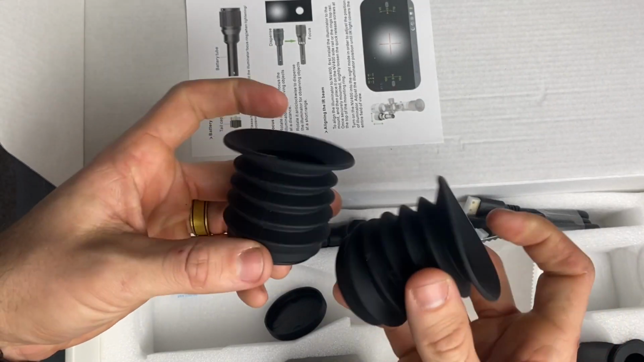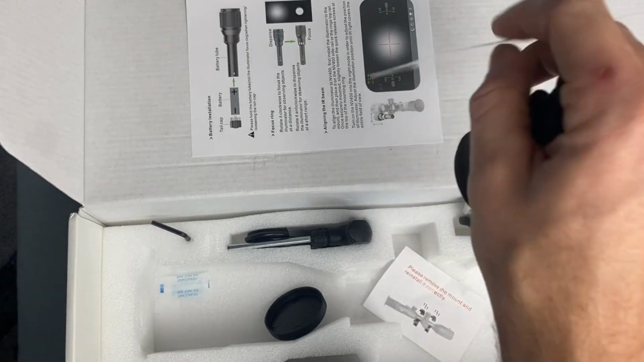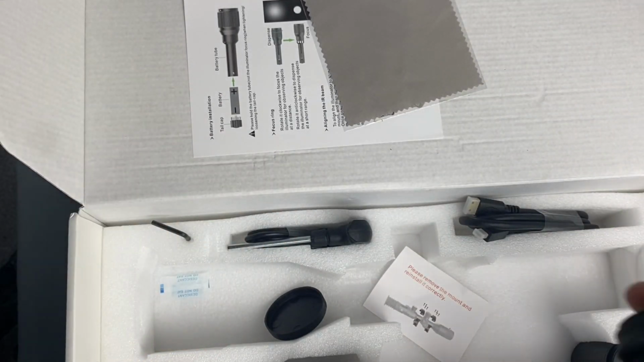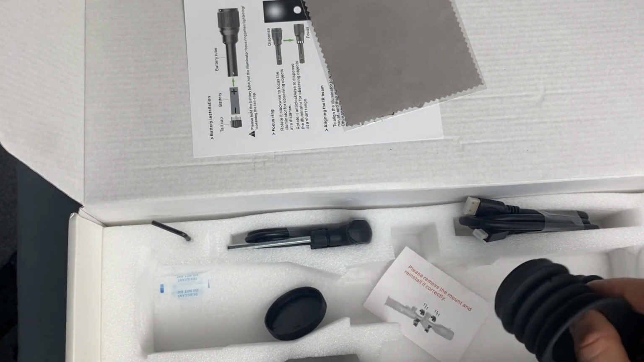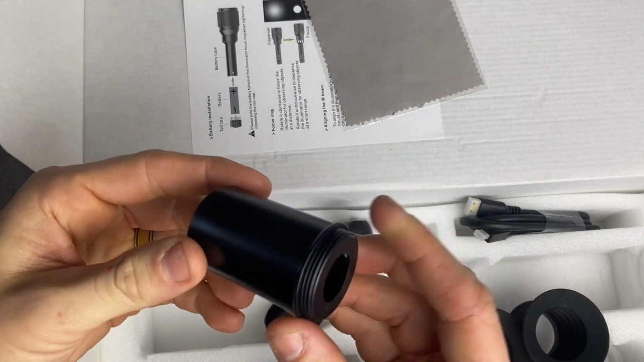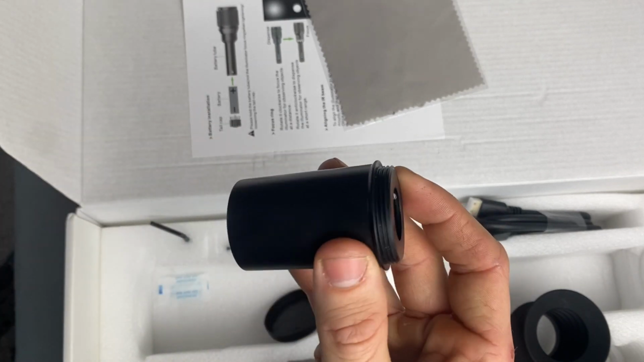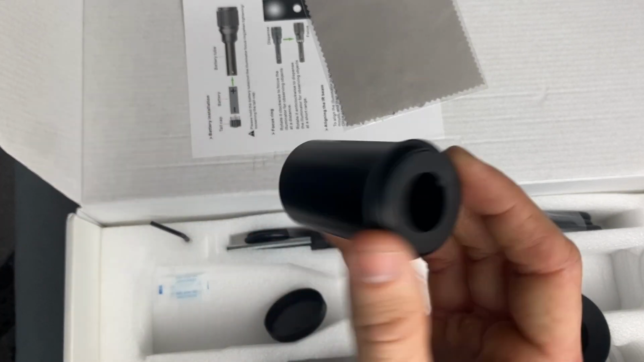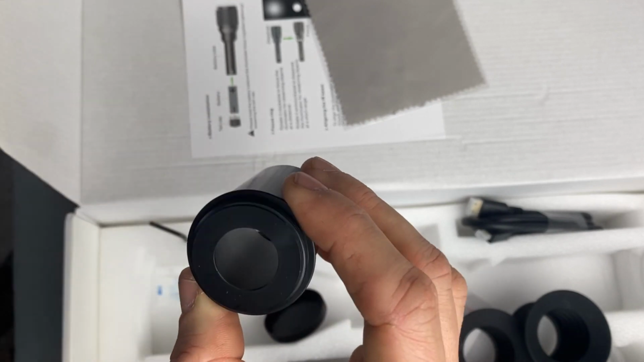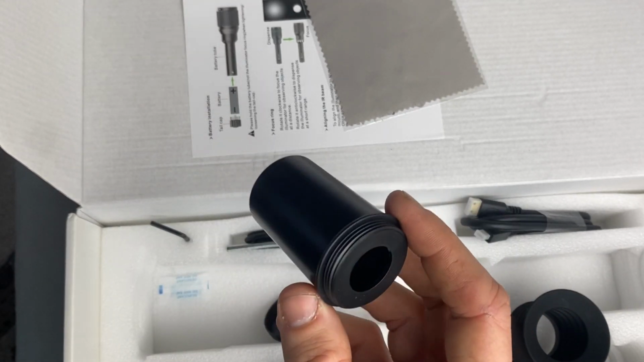Two little eyepieces. They screw on, one longer than the other, I guess, just to help you see the screen a little better. Maybe if it's really bright, and at night the screen does reflect back onto your face, so maybe this will help with some of that. This is a sunshade that screws into the front. It's a little bit weird because it's smaller than the objective lens, but it does cut down some of that light, because it's a camera and a screen, like I said, and you don't want to wash out the camera with a whole bunch of sunlight.